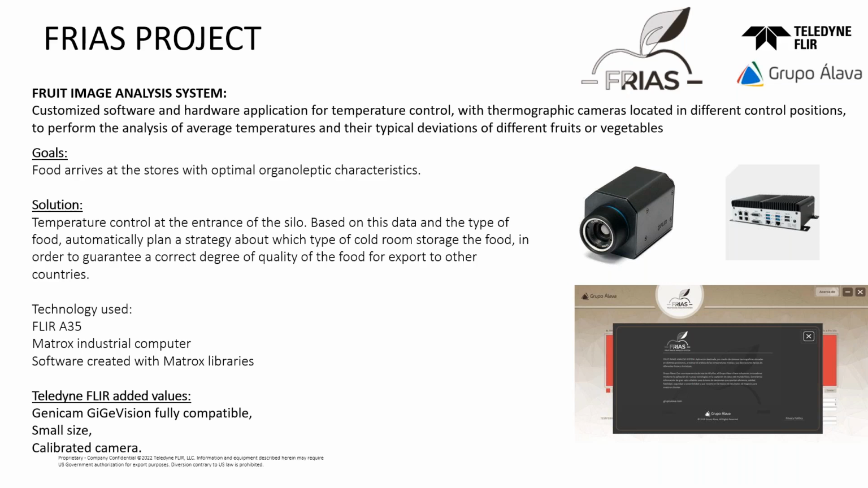As you see in the slides, there was a customized software and hardware to do temperature control. The goal at the end was that the food arrived to the store with the best characteristics. So in this case, we used some Flir A35 cameras to control the temperature at the entrance and in other locations in this factory.